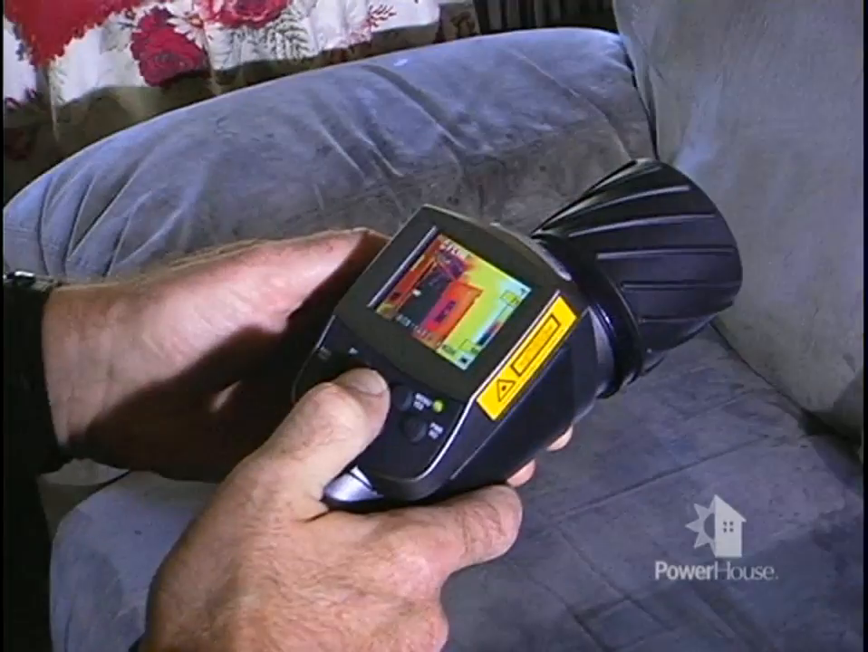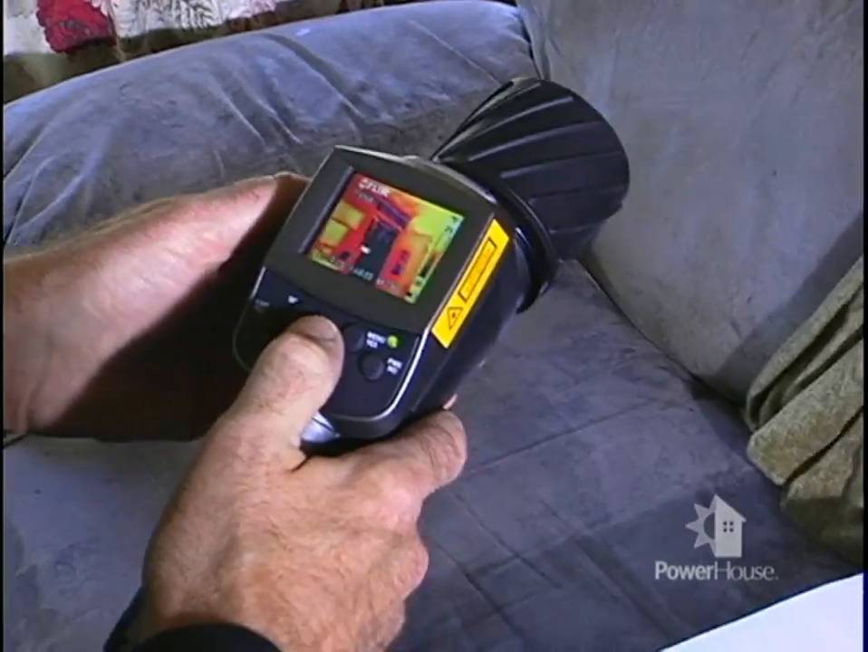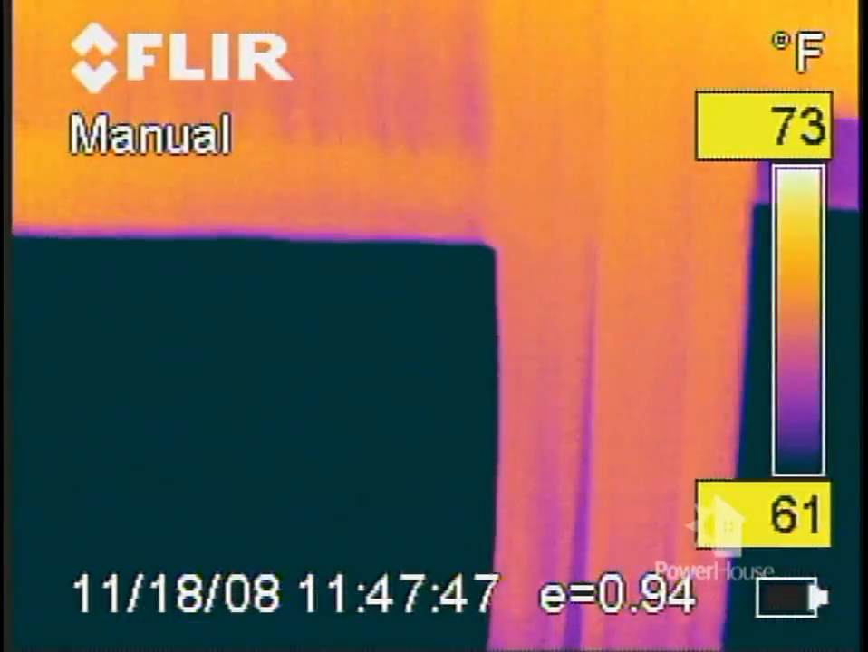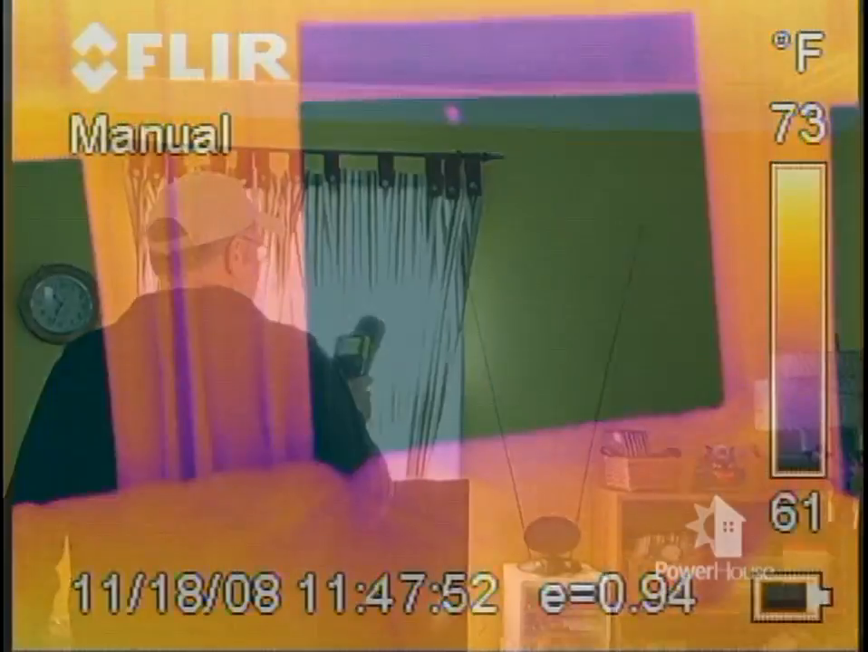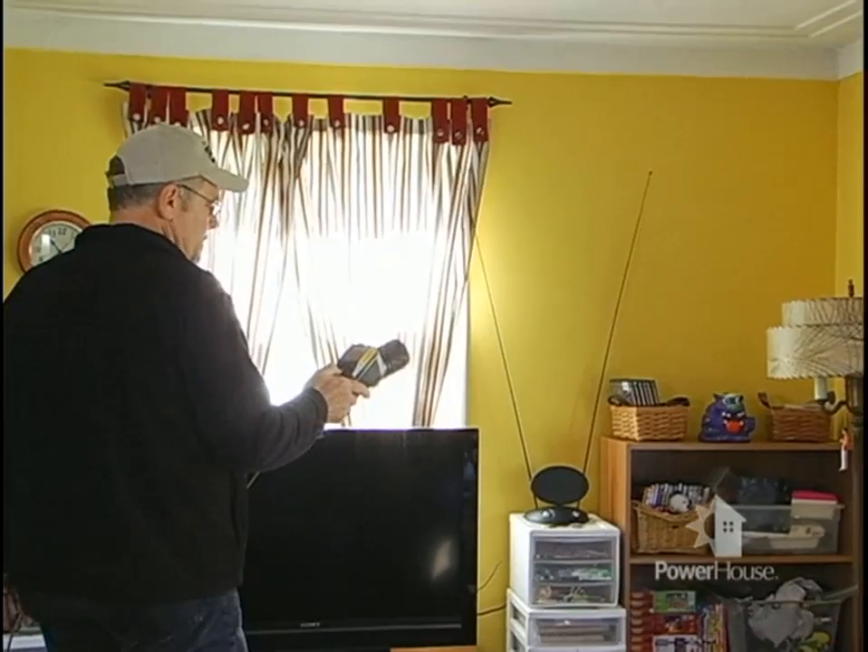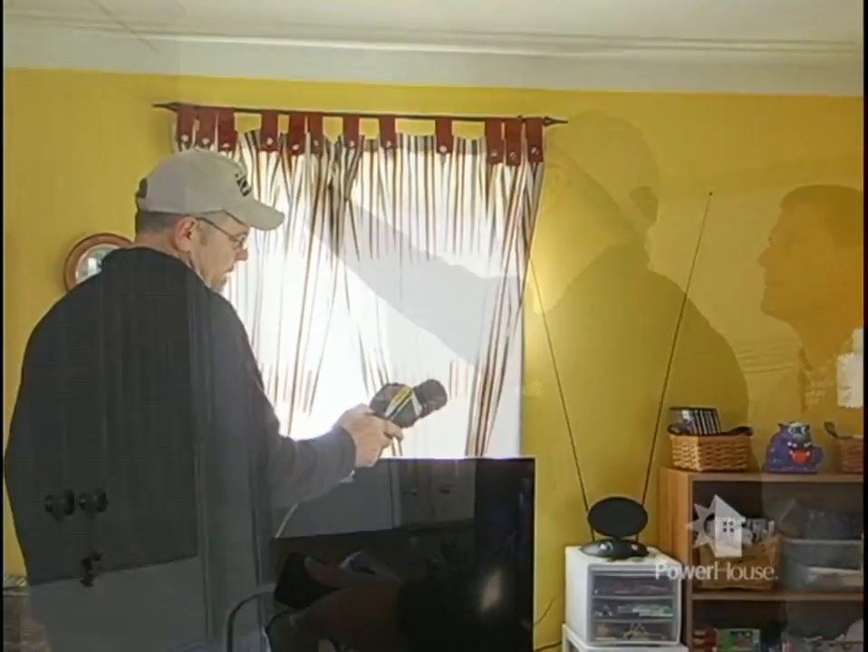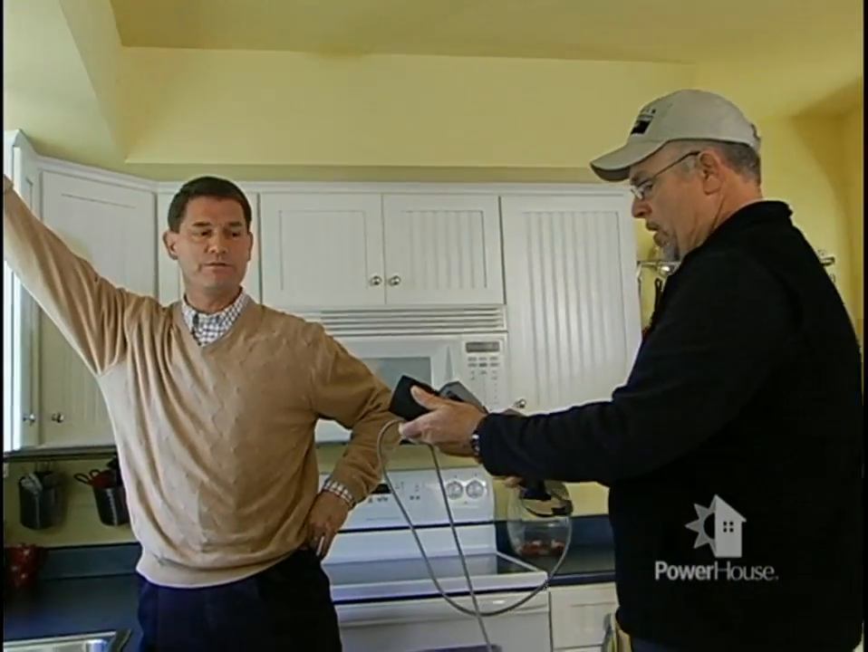Well, we use thermography in a house for measuring lack of insulation in the walls. The camera actually sees the difference in the mass between the inside and outside, and it will measure the temperature difference in the walls, around windows if they're leaking, around doors if they're leaking, if there's enough insulation in the ceiling, or if we actually need to seal around light fixtures, because we can see the air coming down out of the attic.